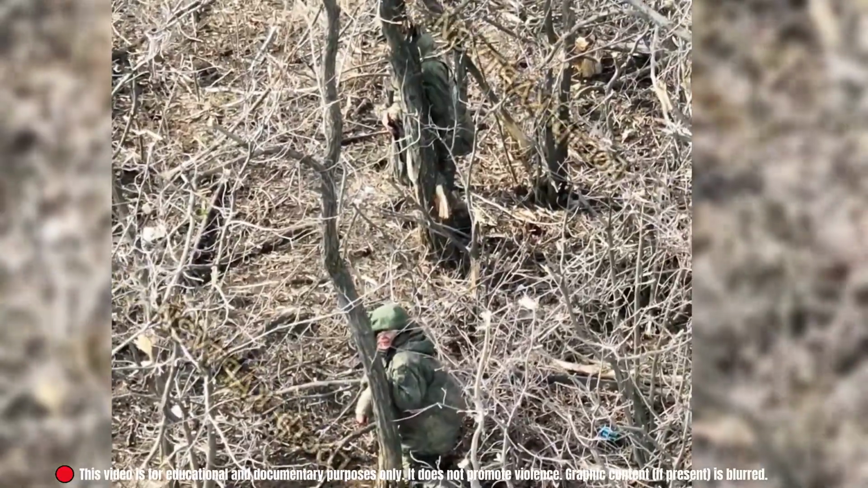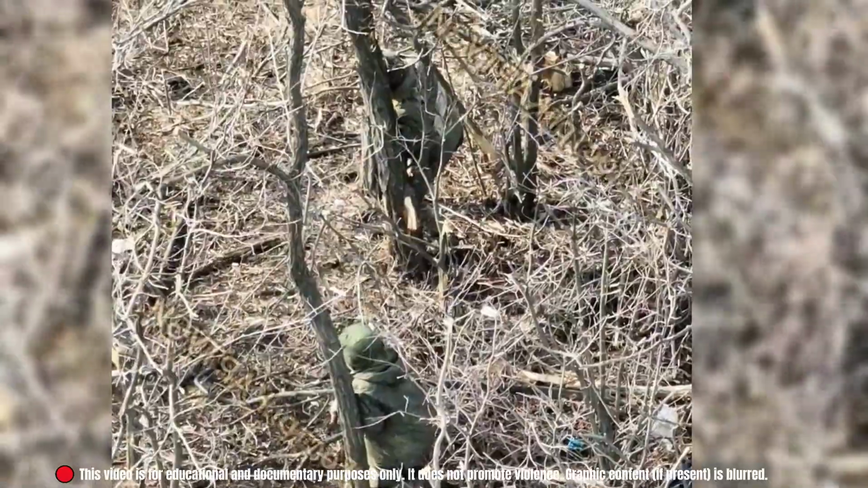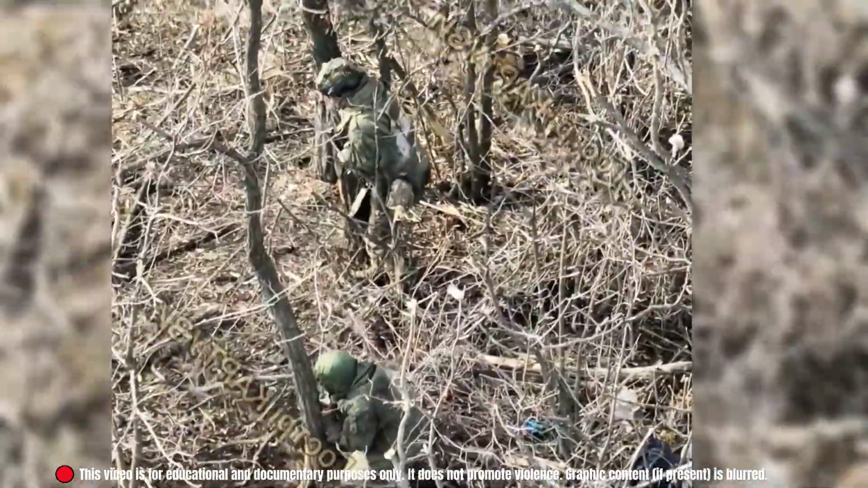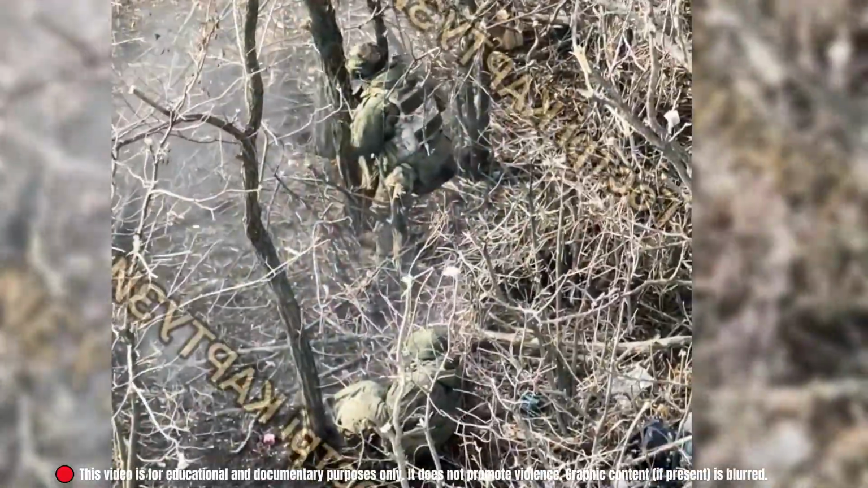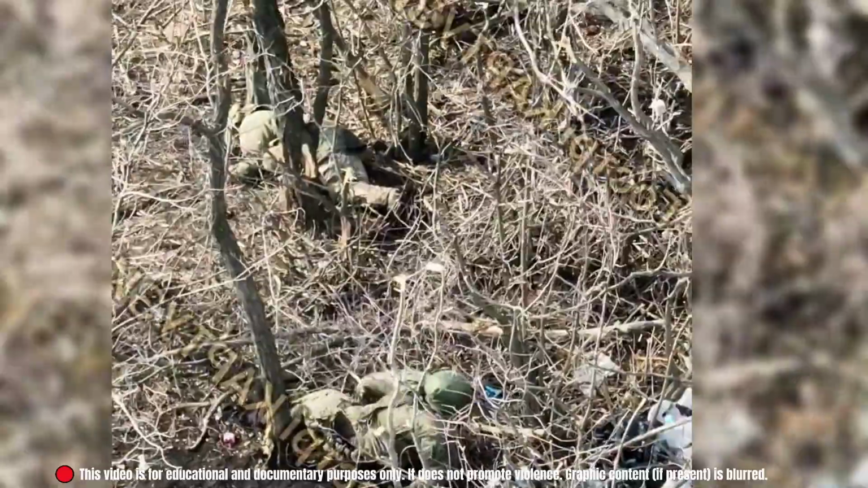In the Donetsk sector, the Ukrainian National Guard's Peaky Blinders drone team detected 2 Russian soldiers resting under a dry, leafless tree. They stood motionless, unaware. The drone hovered, then released its munition. It dropped straight between them. There was no time to move, no chance to escape. Both were instantly neutralized. Even idle moments are now monitored kill zones in modern drone warfare.